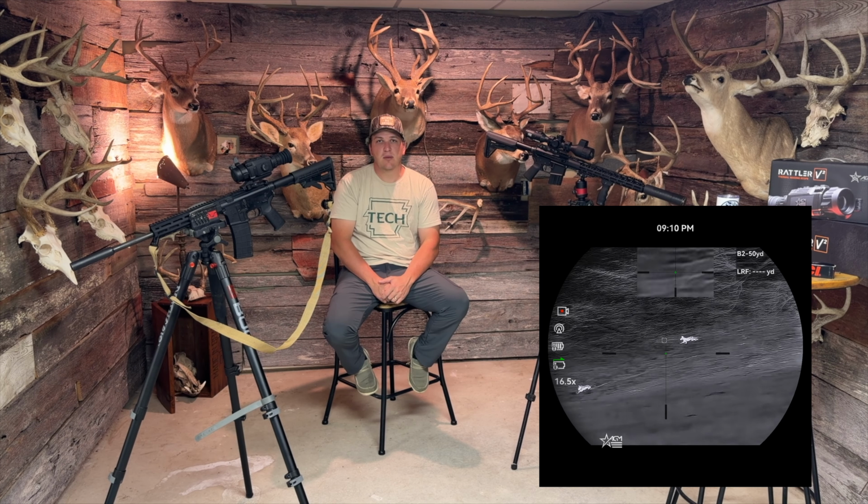Both of them, great setups. If you're somebody who's a little bit more serious about it, this is all you need. If you're just a casual, you know, one weekend a month kind of guy, not really trying to shoot 200-300 yards, there is no reason to spend over $1,000 for a thermal. Just pick you up something like this AGM 25-320, 25-384, somewhere in there, and I think you will be pleasantly surprised.